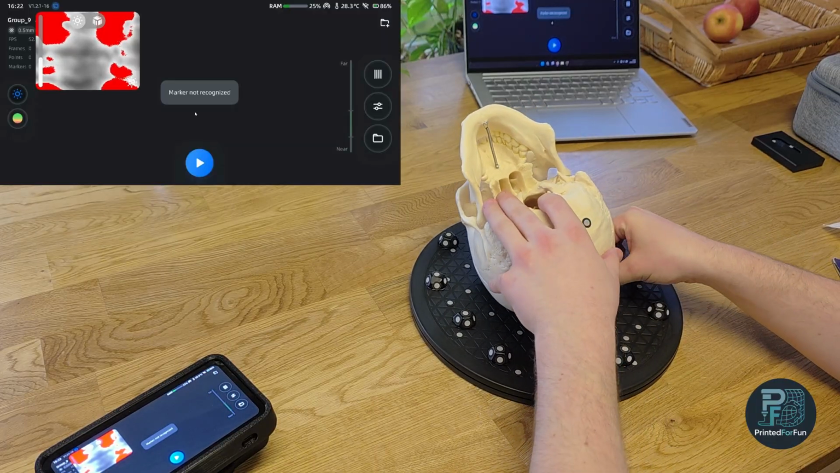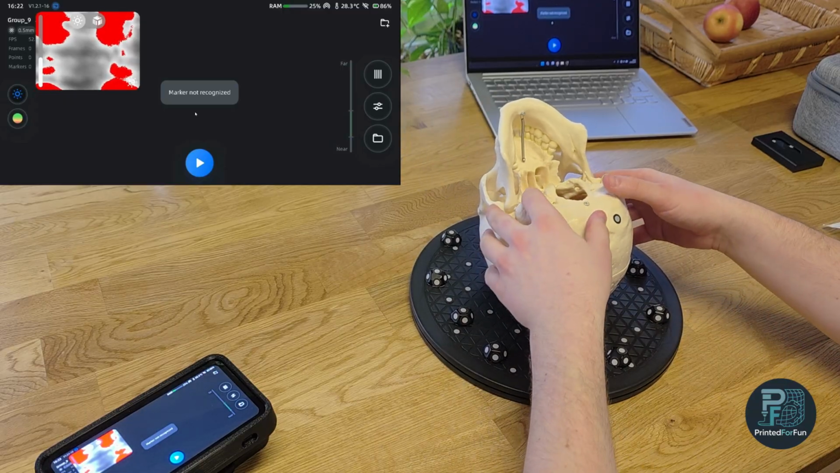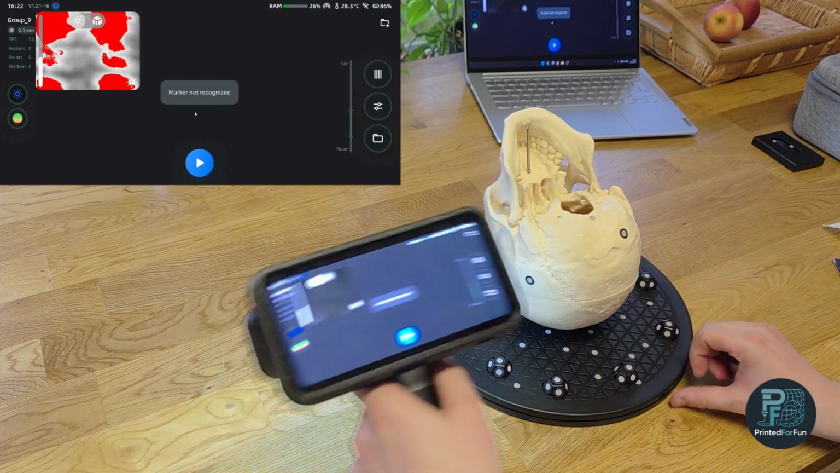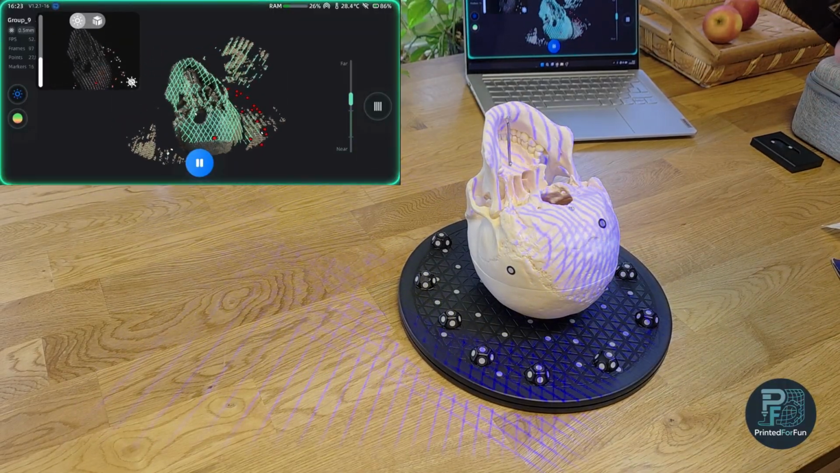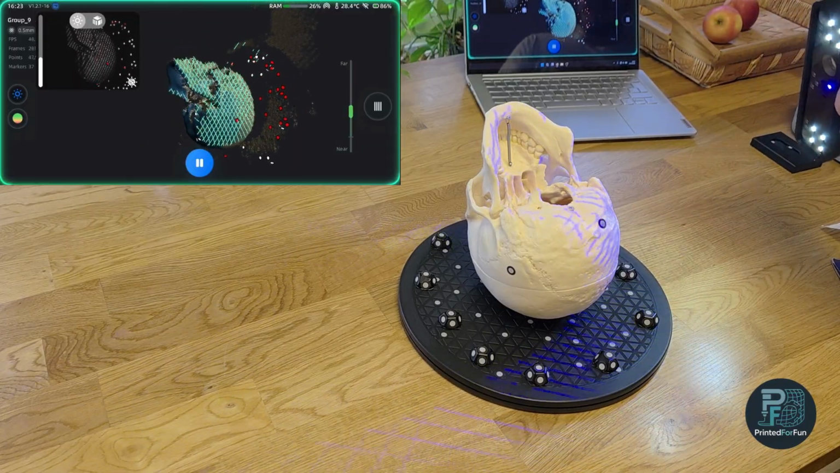I'm currently testing a few better options, but for the moment blue tack is still my main choice. And now it's looking good, and I can just start with the scanner again. And I'm getting now 50 FPS in the 50 laser line mode.